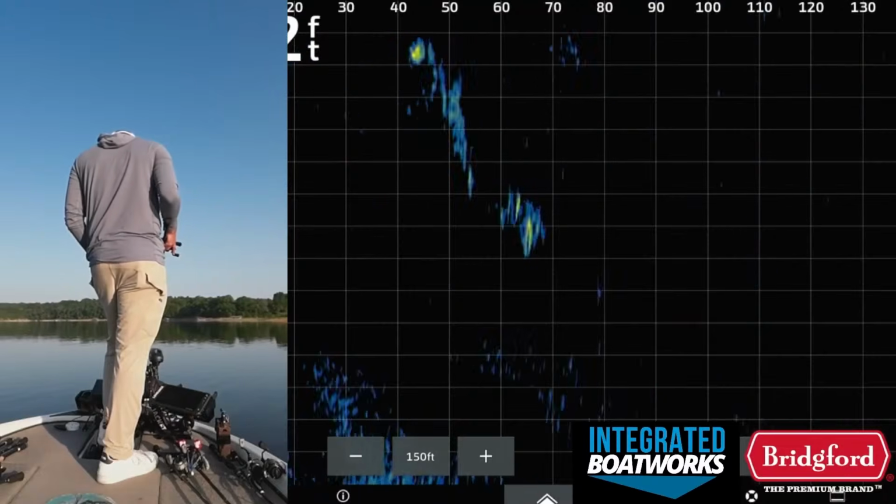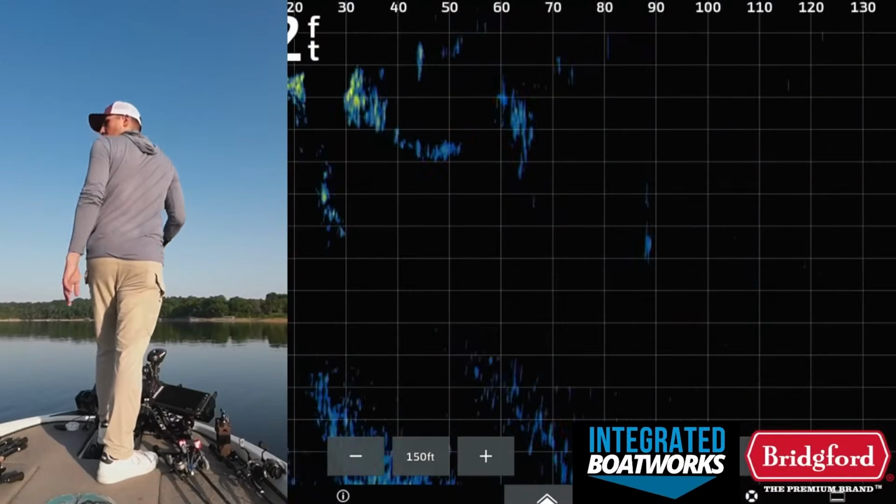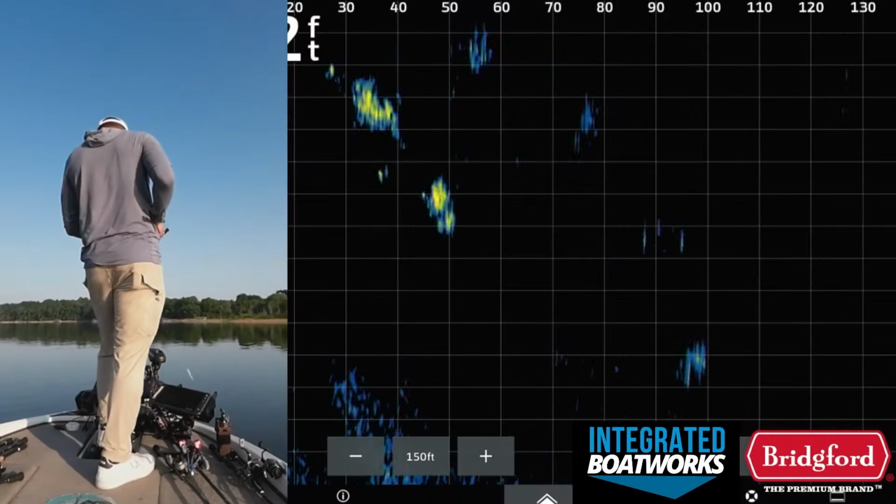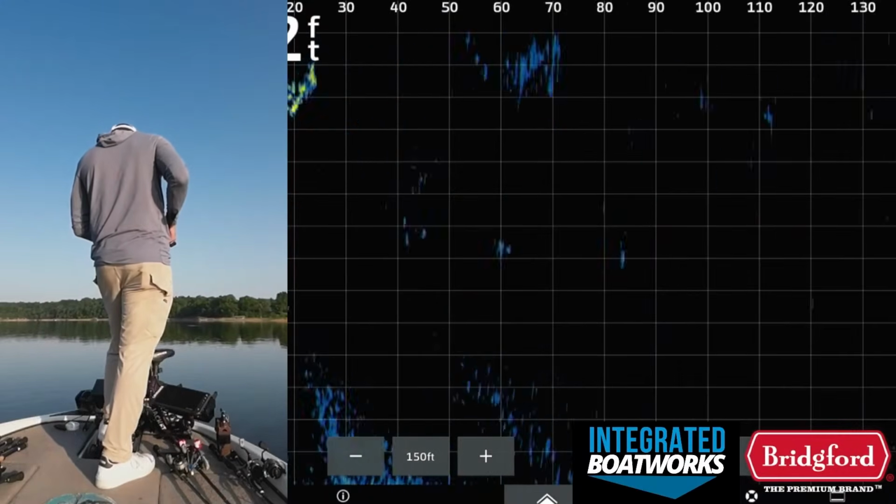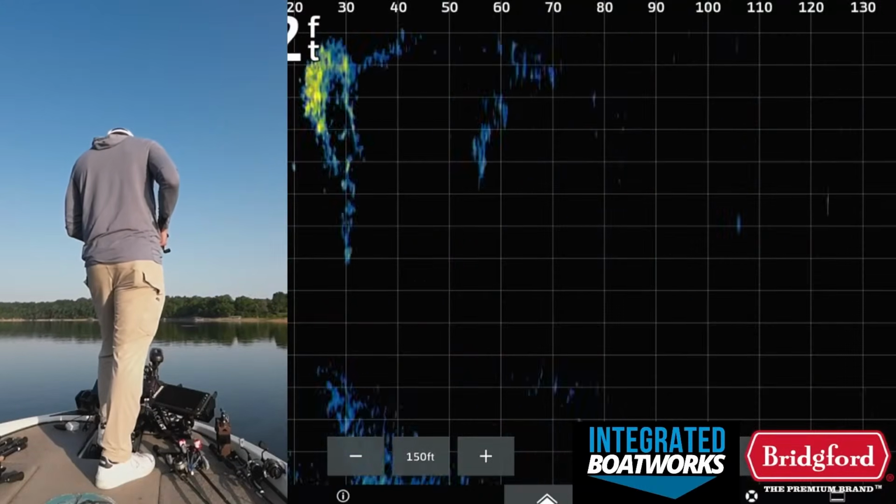Now, this is why I don't put my Livescope on a pole. A lot of people ask me why I don't have it on a pole. There's a couple fish. I want to be able to follow these fish around like this and make big sweeps side to side versus having to do it with my hand.